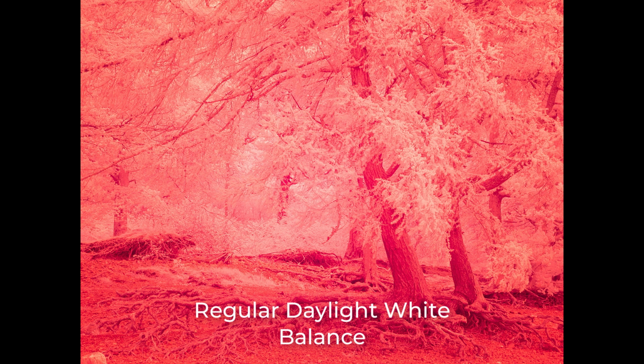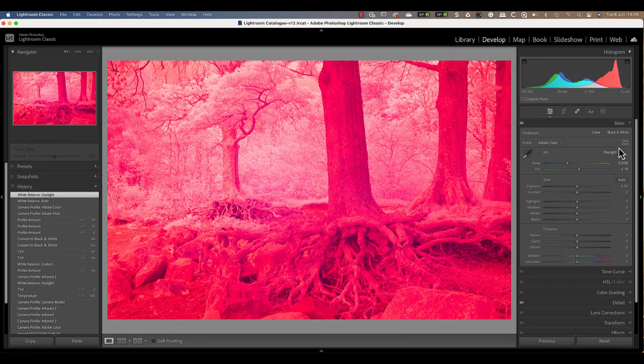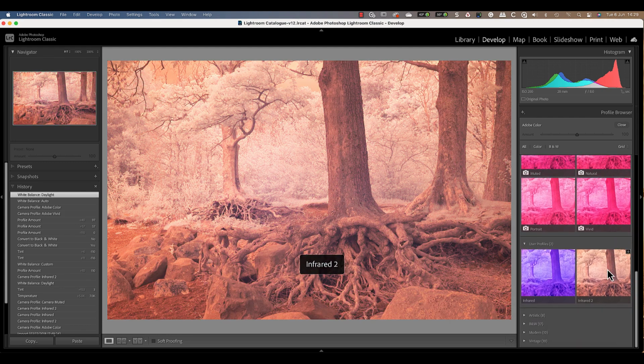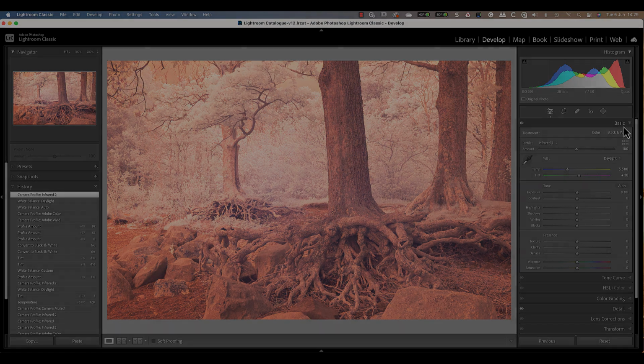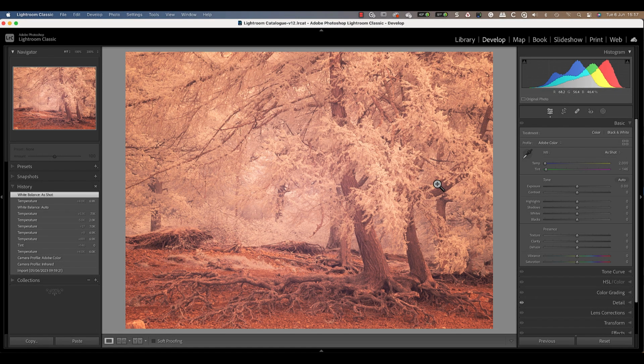As you can see, the custom white balance setting from the camera does make a big difference, even if it's beyond the limits of Lightroom. In the past, I've handled this problem by creating a custom camera profile for my infrared cameras. You can still do this, but it's become more difficult because Adobe has retired their camera profile editor. Which brings us on to the next question. How do I create camera profiles for colour infrared photography? Well, the answer to that is I don't anymore because I've found an easier alternative.